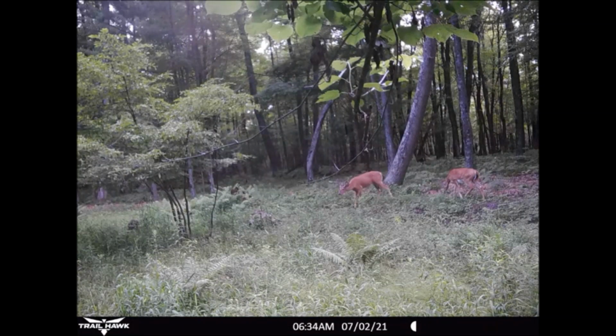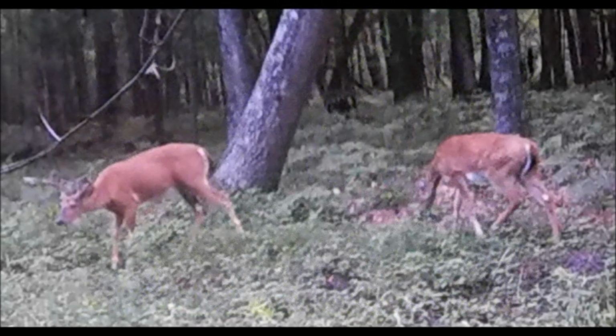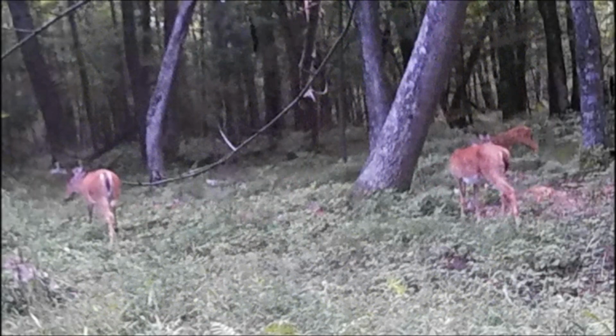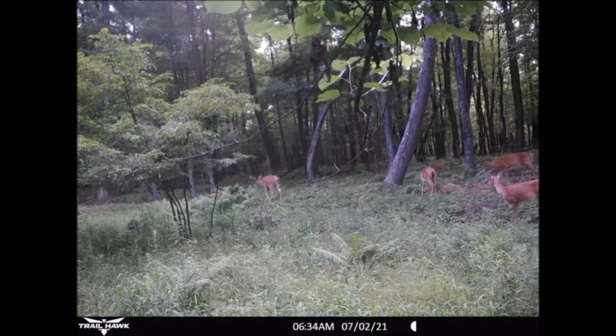Now the previous pics showed an 8-pointer on the west side of the food plot. Now it looks like another 8-point shows up moving into the food plot area from the northeast where the doe and fawn are. Now he must have spotted the other 8-point in the southwest corner of the food plot and starts to move west along the north edge of the food plot. I'm guessing he doesn't want the confrontation.